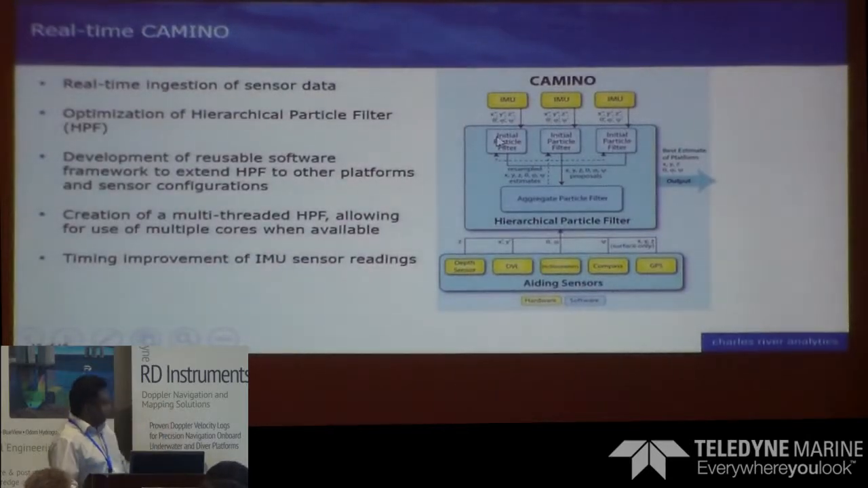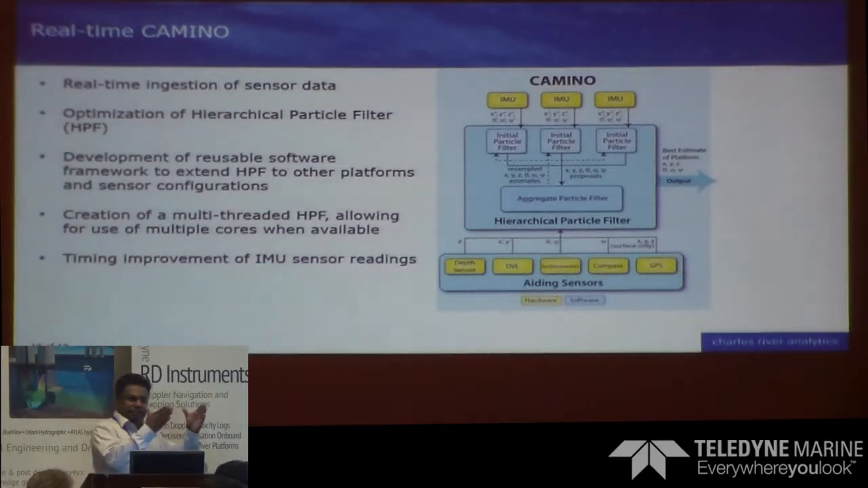And just to give you an idea, we combine multiple IMUs, and this can go on. In this case, we have 3 IMUs, and we use a method called hierarchical particle filter. It allows you to estimate the pose of the vehicle and then to optimize them by combining them together.